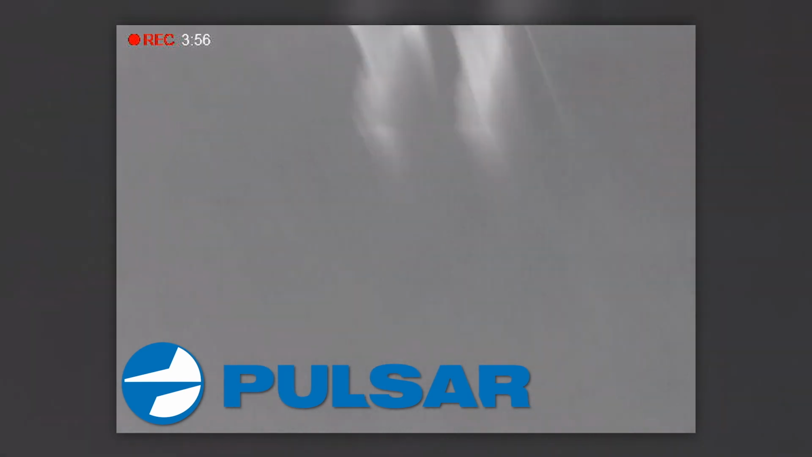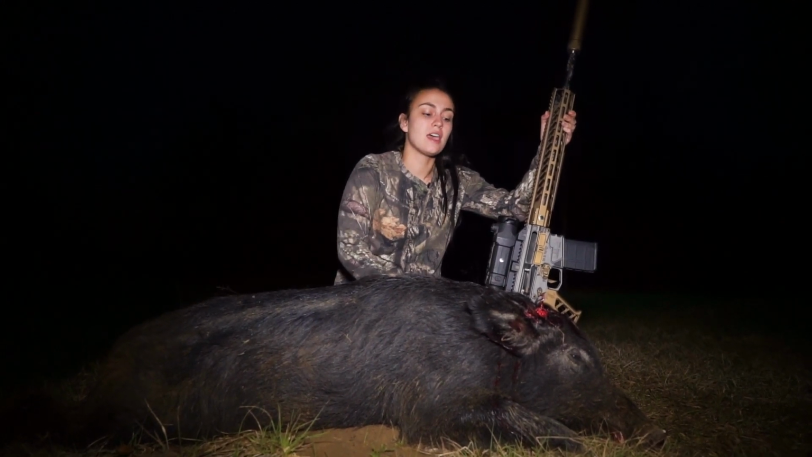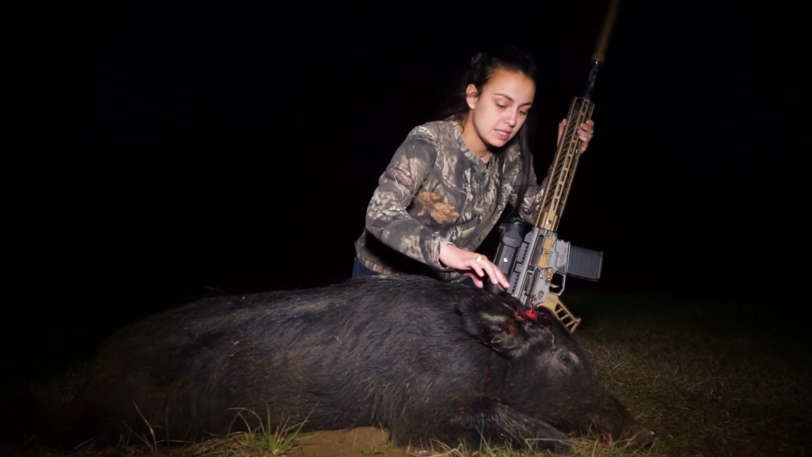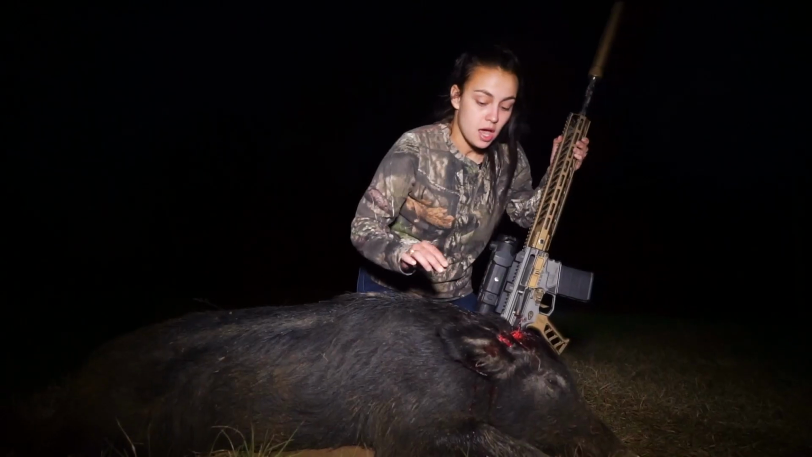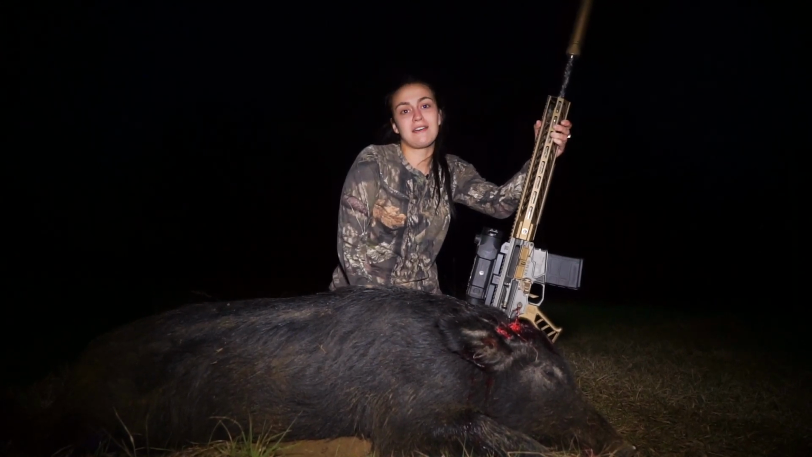Let's go see him. All right, Gerald just went to go get the truck. This was our second set and it was phenomenal. We stocked up on two big lone pigs, and I took this one down. You can see the Freedom Munitions bore buster is just literally a bore buster. Very impressive. So, we've got a whole night ahead of us, and I think I'm gonna be nice and let my dad have the next shot.